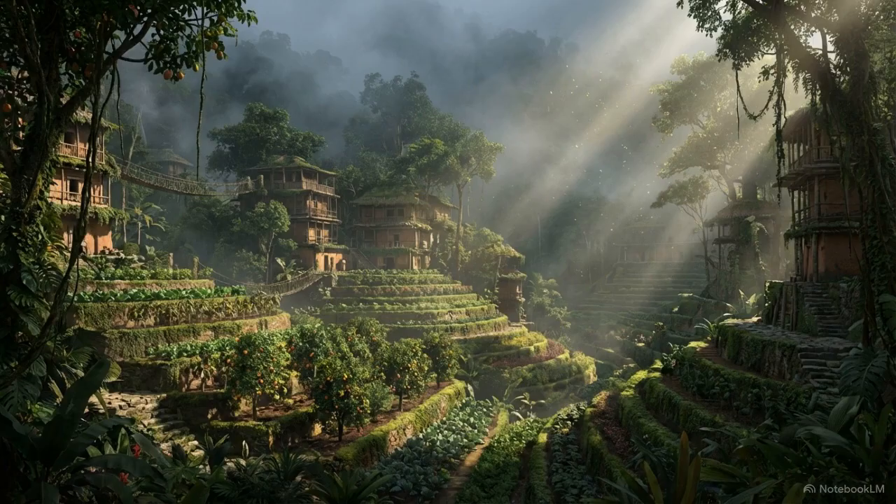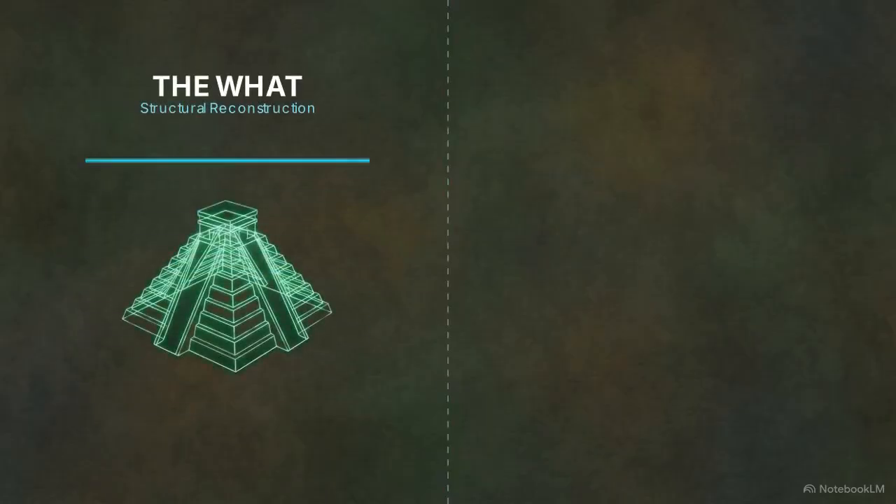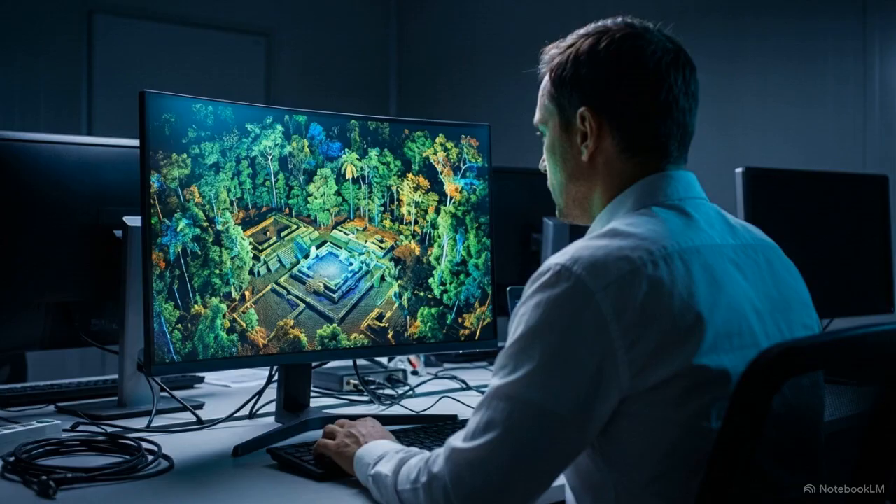Together, these global findings prove that these specific environments were never untouched nature. They were carefully engineered, durable, and highly managed garden cities. But as powerful as LiDAR is, it has a major limitation. It can perfectly map the what and the where of an ancient settlement, but it has a complete blind spot for the who. This creates an ethical complication.